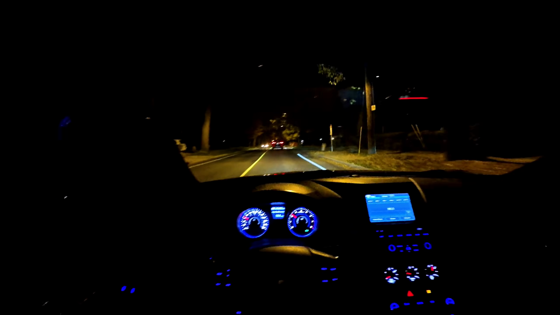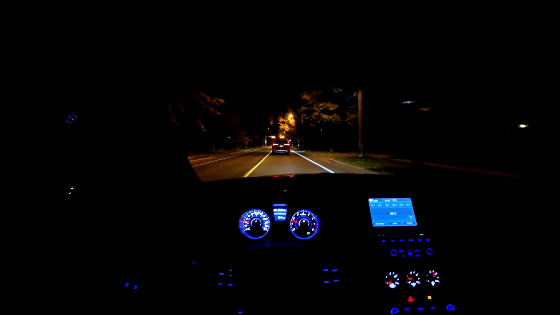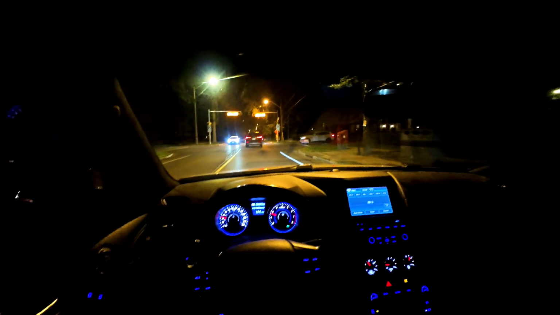Bro, but I love this road though because of the trees, especially during fall time. This place right here looks so good. You got the Halloween decorations everywhere. I'm probably gonna make a 9 AM drive one day here and on the open road. You guys will see why I glaze this road so much, bro. The trees just make it look so much better.